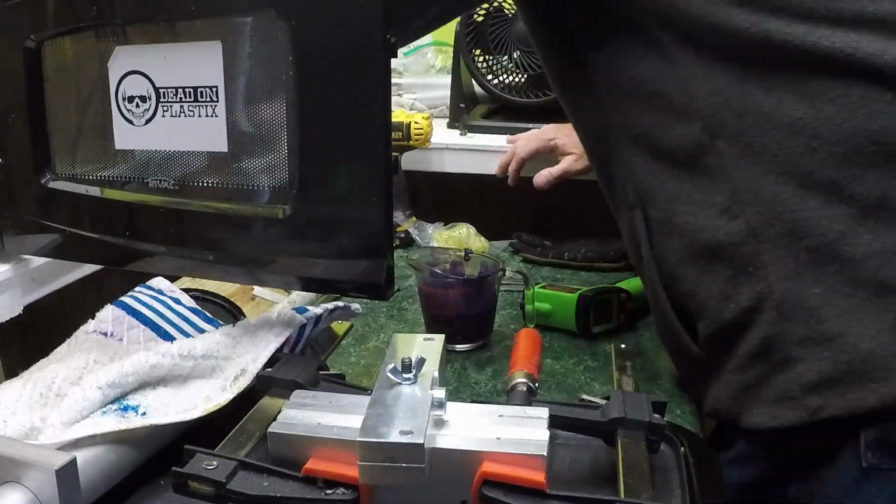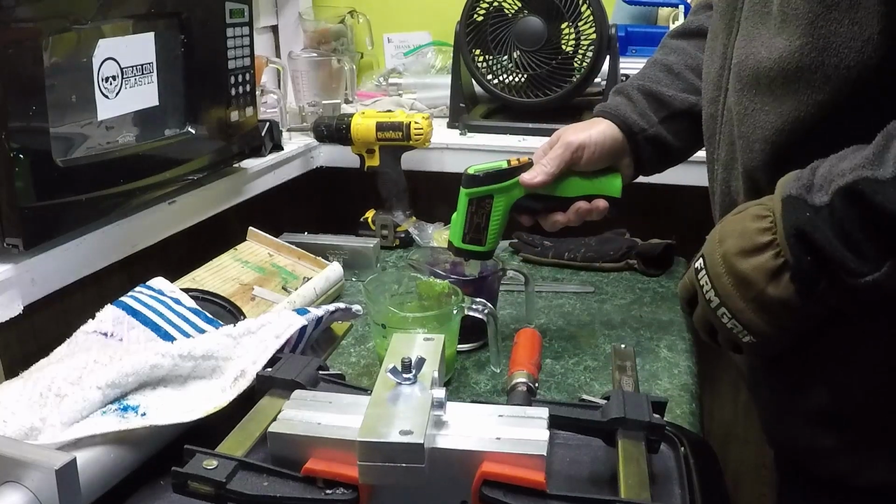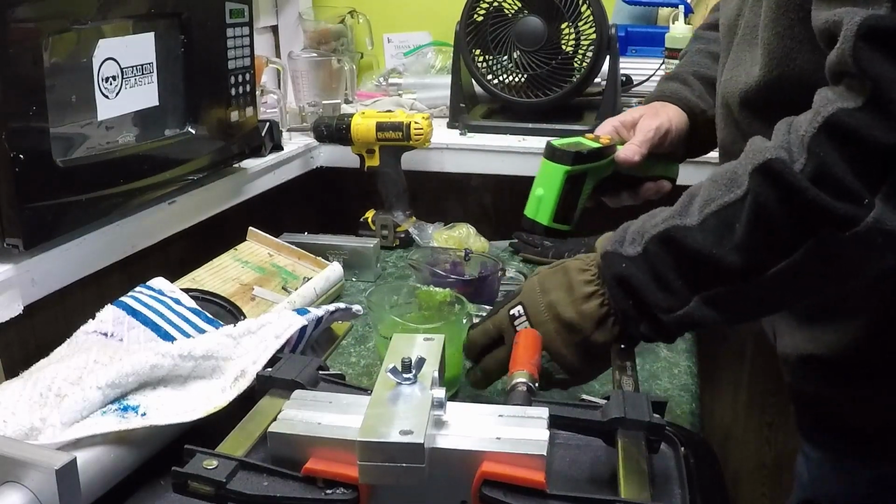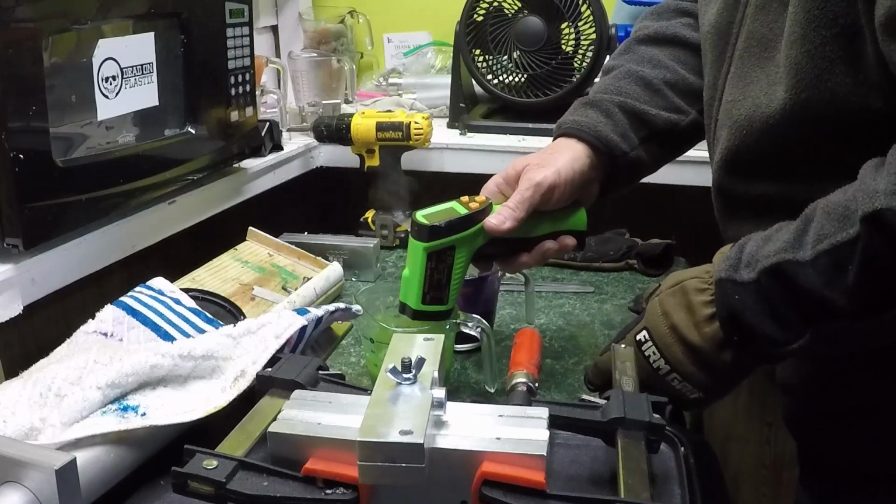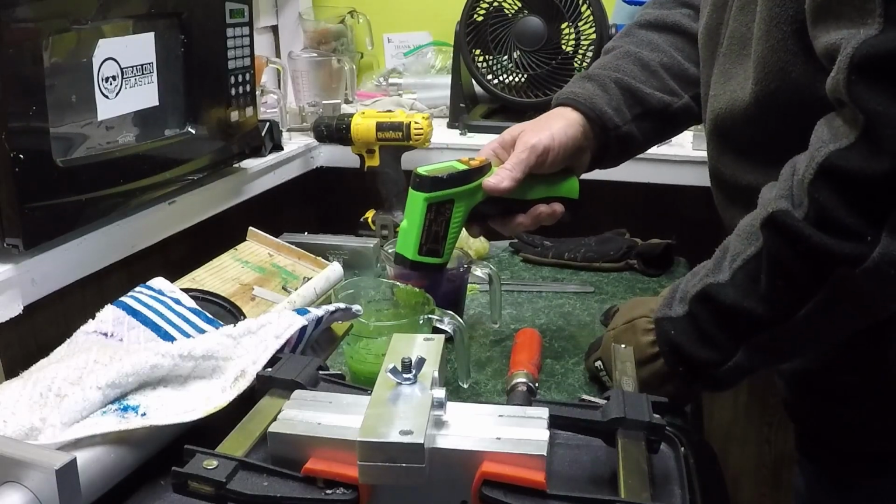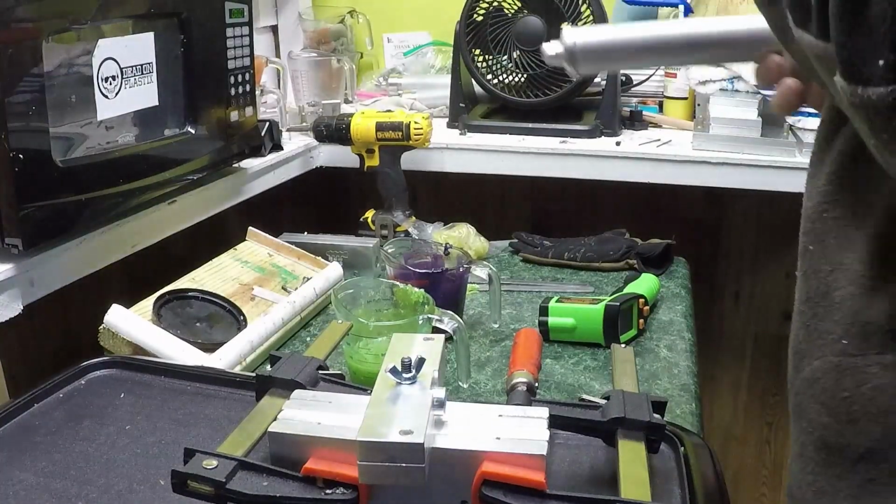Now, I'm heating these two up, guys. I'm doing a remelt here because I've made this color before. Wow, it's cold outside today. Alright, I'm going to tell you something. It'll cool off pretty fast, I'm telling you. It's not real cold, guys. It's like 42 degrees.